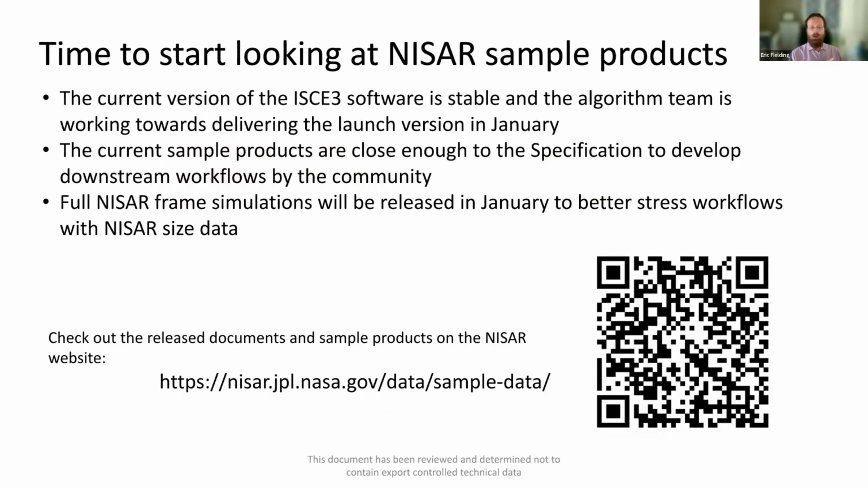So the sample data products are all online. The ICE3 software is stable and the launch version is going to be delivered very soon. You can get the full ICE3 software on GitHub. The sample products are very close to the final specification, so we developed these to enable people to start using them for downstream workflow development.